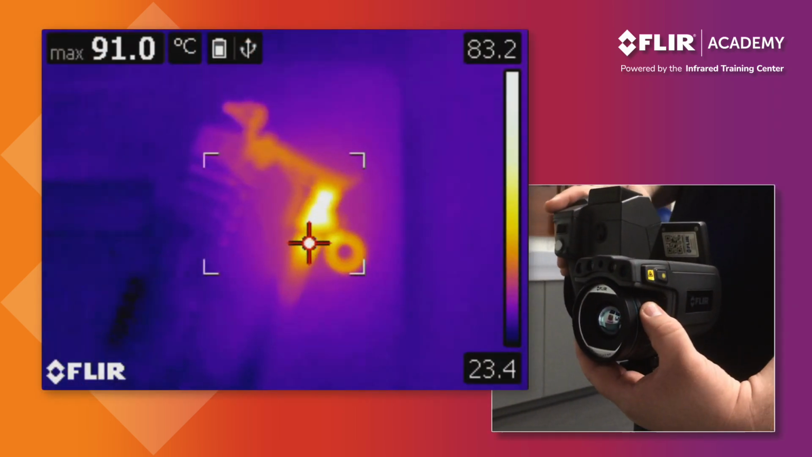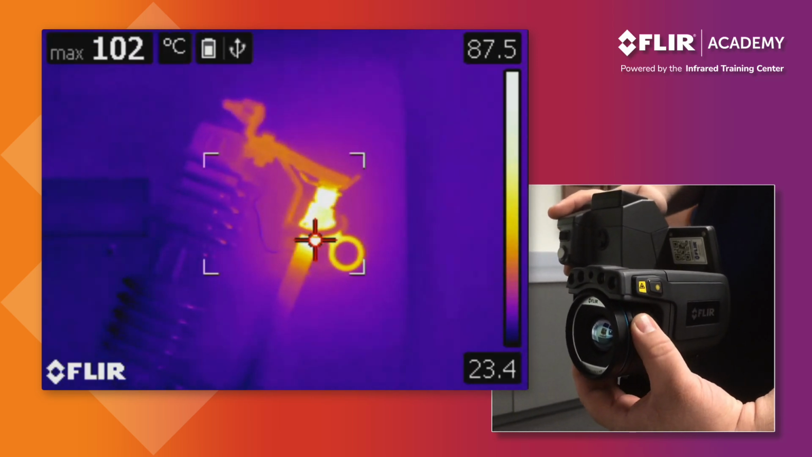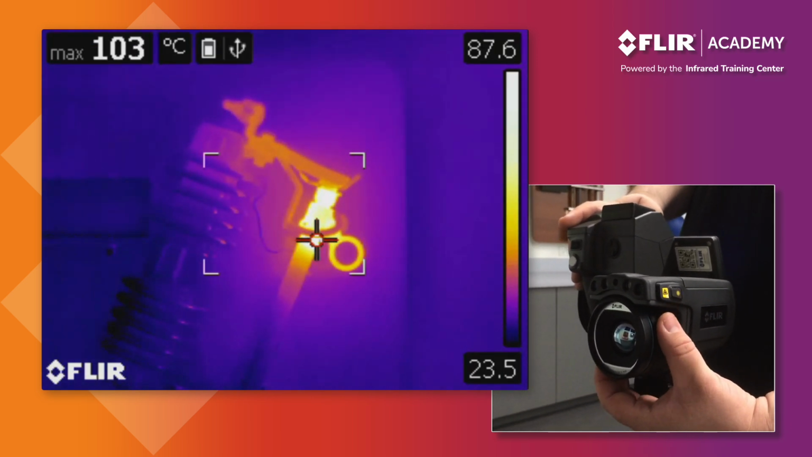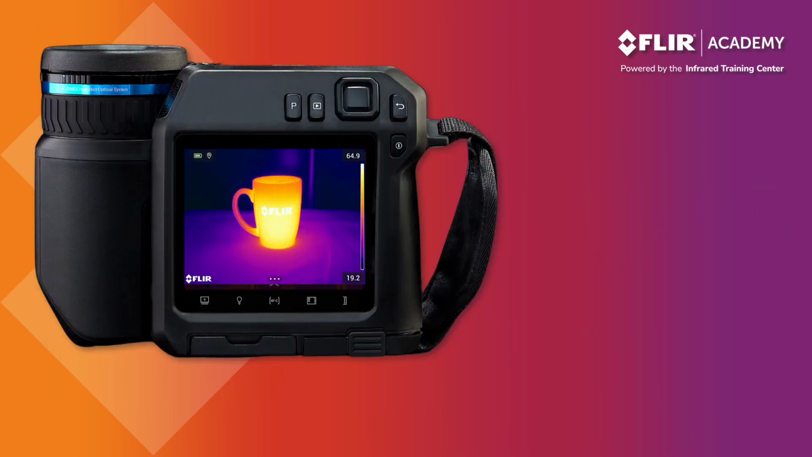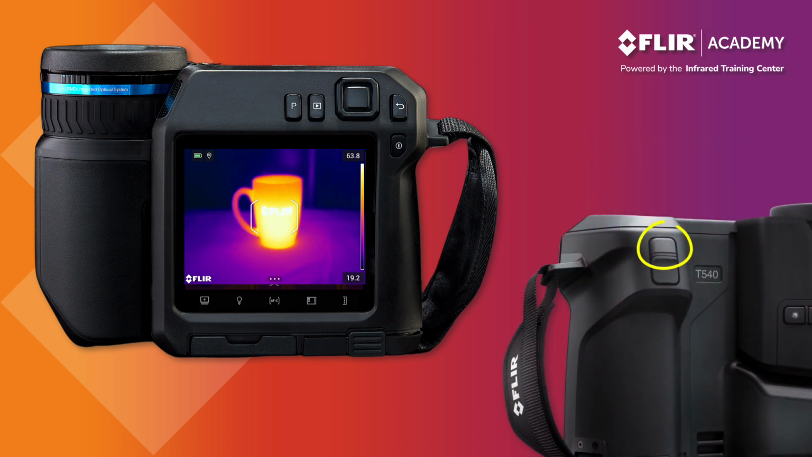Focus is another adjustment that must be set correctly before saving any data. You cannot change focus after saving a thermal image or video. The T-Series thermal imager offers 3 options for focus: automatic, manual, and continuous autofocus. Hold down the autofocus button on the front of the camera to operate this feature. The button is located right above where you press to save an image. The camera will automatically focus on the target.